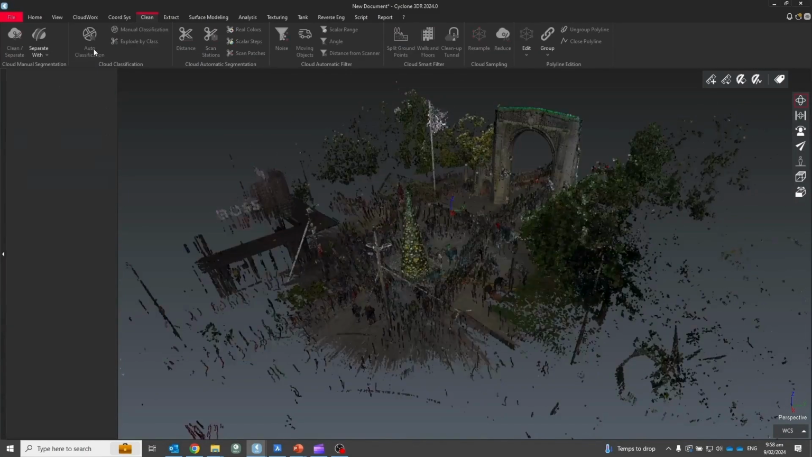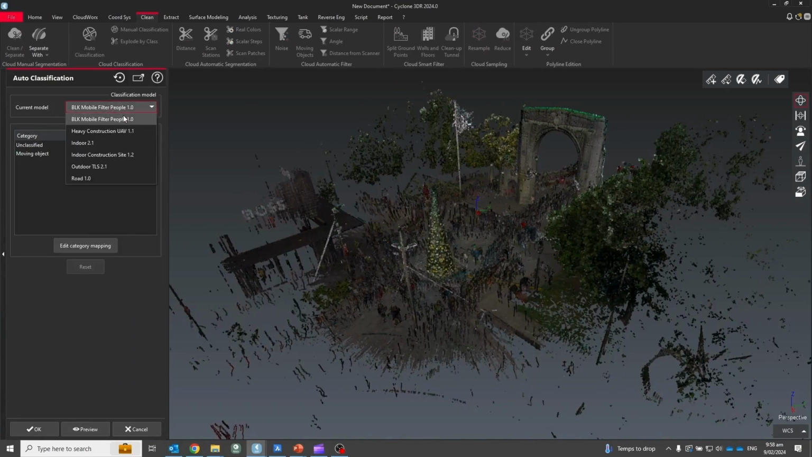So we can cut that short by using the new auto classification model for filtering people from BLK mobile data. And I've run this already. It takes a few minutes, so we're not going to watch it now.